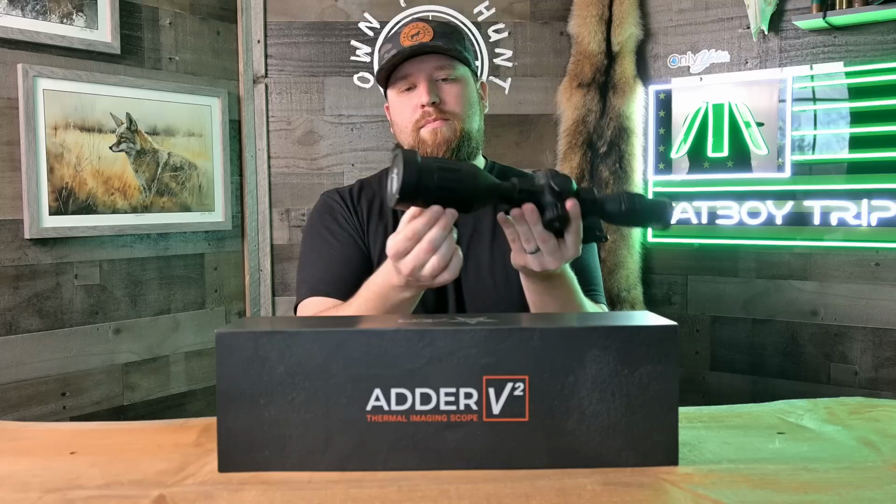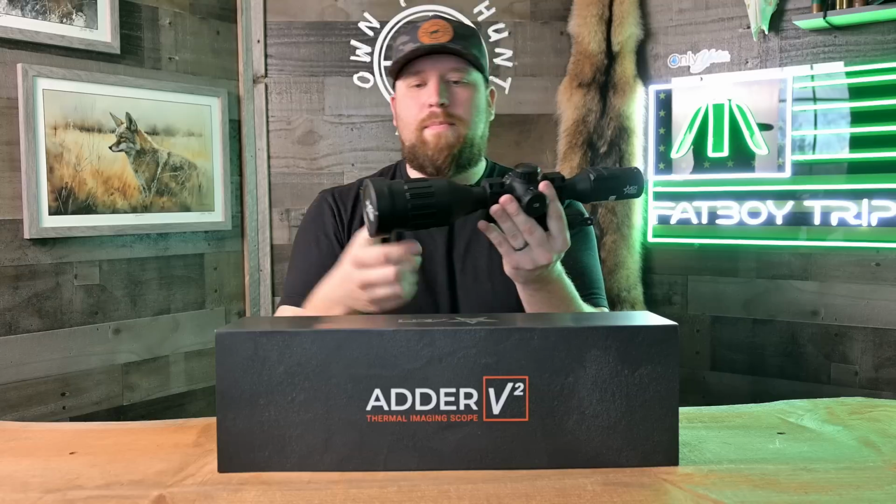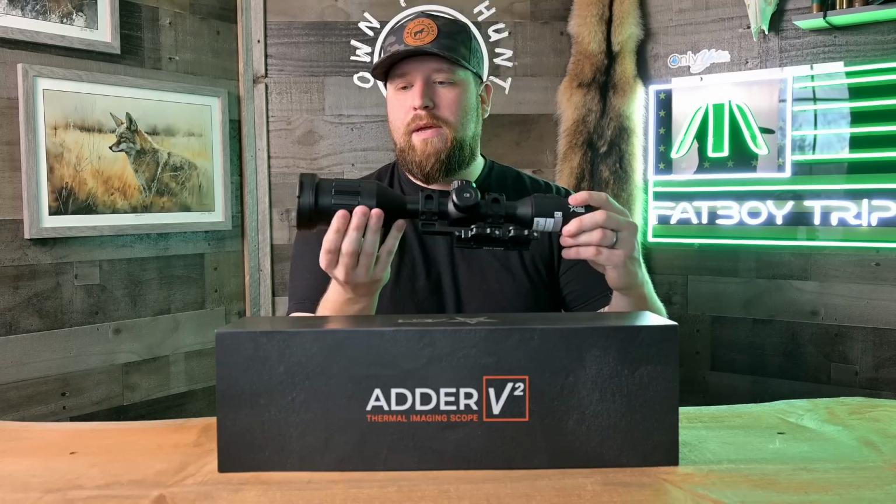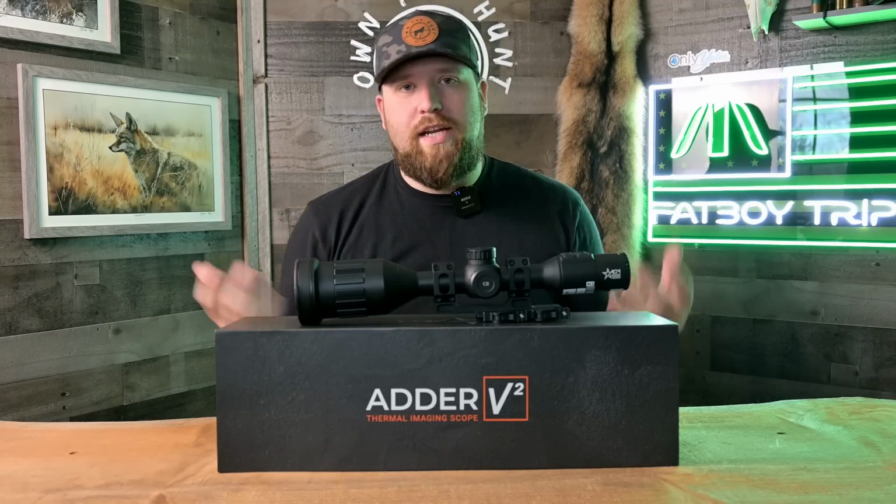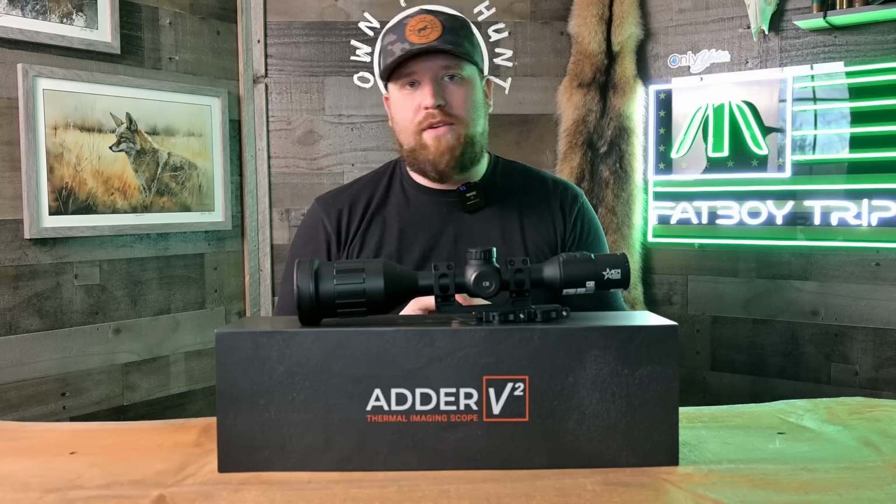What it does have is some pretty nice knurling, kind of like grooves. It's good. It's not my favorite. I don't love bell housing focus rings, guys. I like the turn knobs up top. If you follow the channel, you know that about me, but as far as that goes, it's certainly not a deal breaker. You can totally use it just fine.